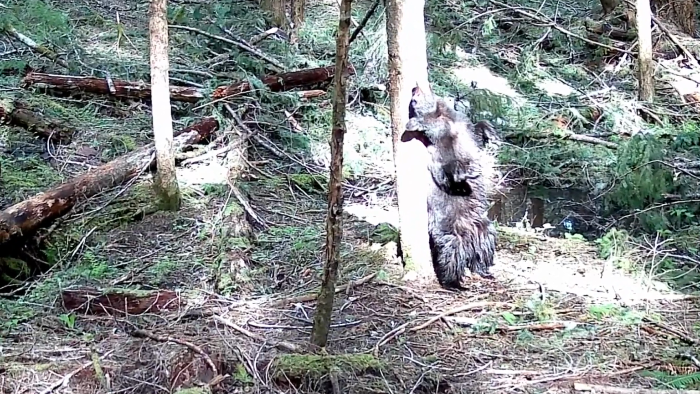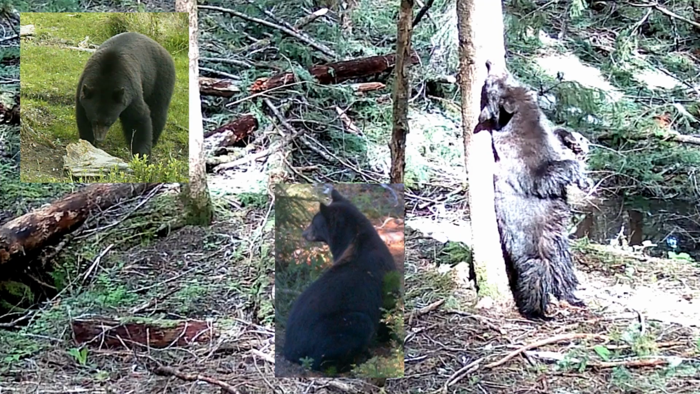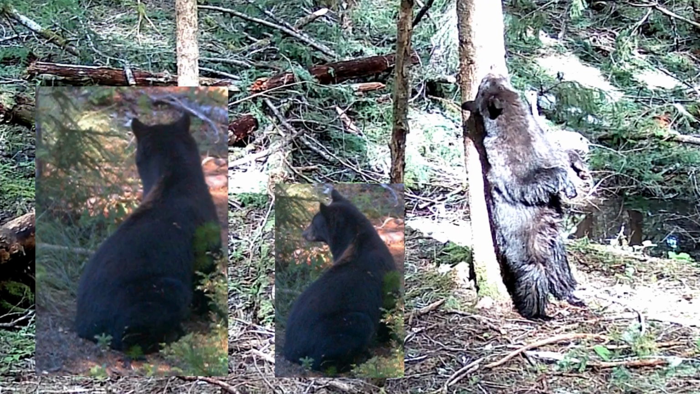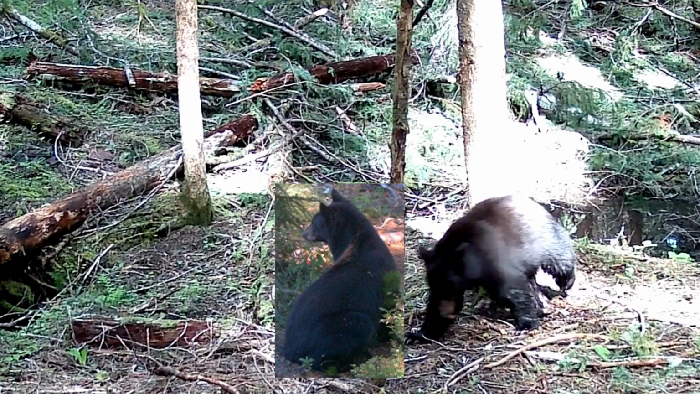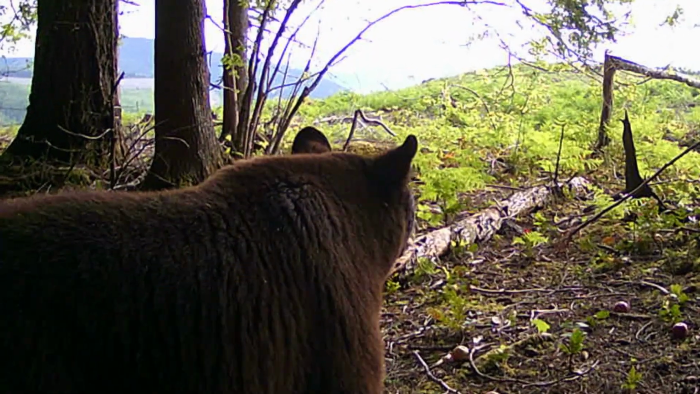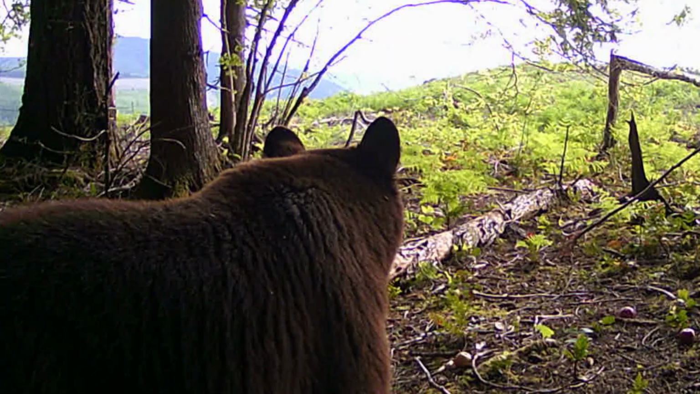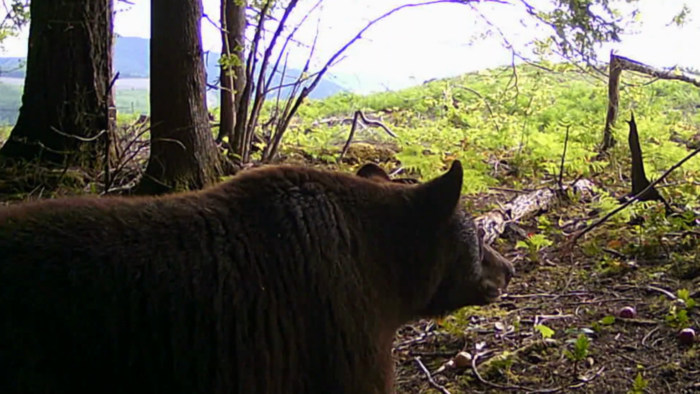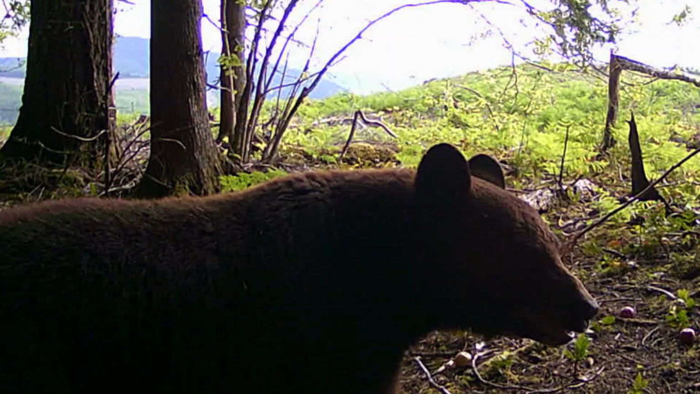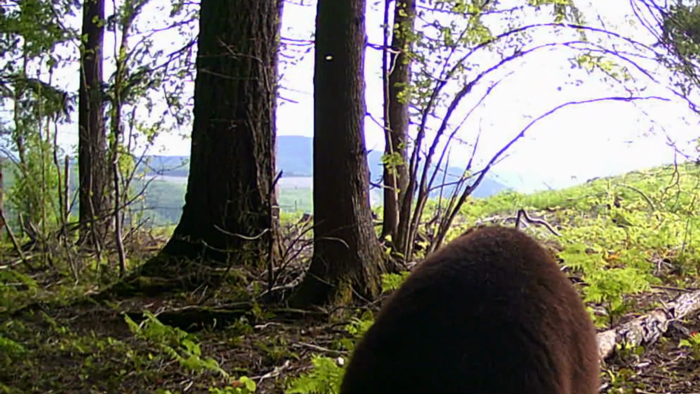Bears are so cool, and it's always exciting when I get a new bear or an old bear or a bear that's back for another year on my trail cameras. But there are some things that you can do to get more bear pictures and more bear videos. They're a little bit different, and we're going to go into that while we look at all these awesome bears of Mount St. Helens.